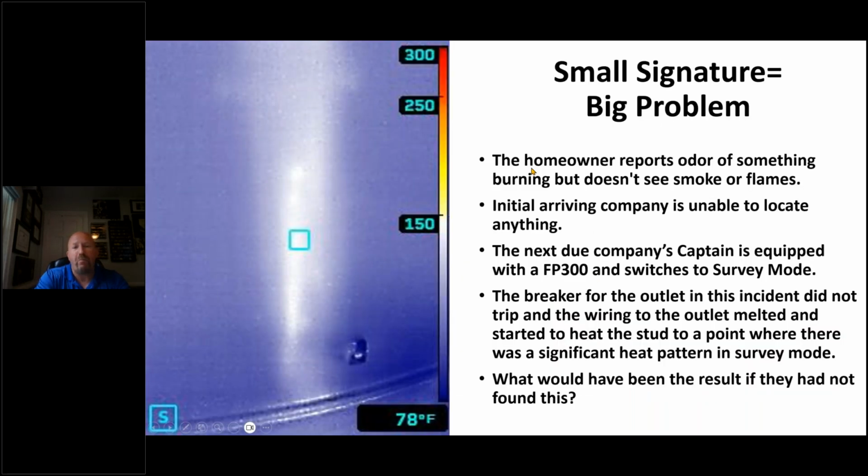This is my favorite picture from a friend of mine, Mike Daly, who's an awesome TIC instructor and probably the best fire behavior guy out there. He speaks math. I don't speak math. He understands it exceptionally well. However, this is an example of understanding your camera. This subtle white apparition looking shadow on the wall here is a sign of a big problem behind that wall.